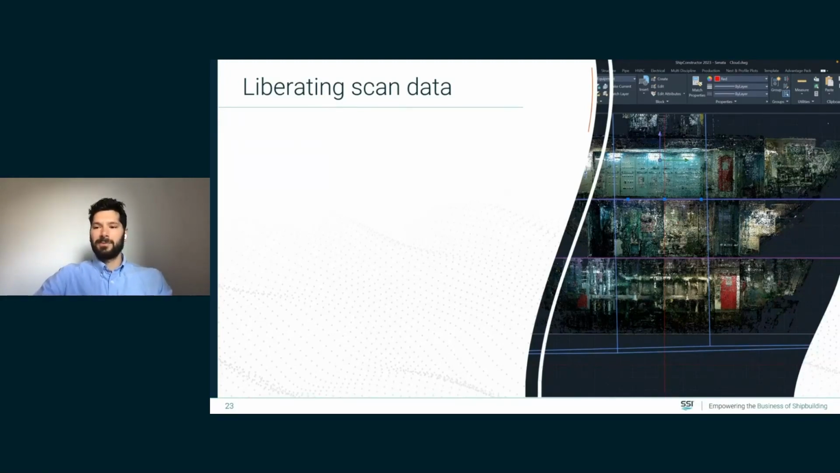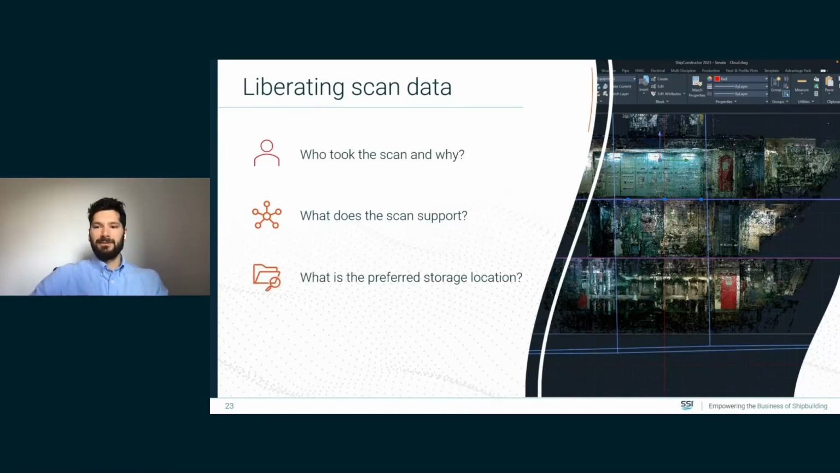So like I said, many departments within shipyards can use that scan data for a lot of reasons. But because scan data is traditionally on the design and engineering side, we need to make sure that we understand who took the scan and why. We need to make sure that the whole organization understands what the scan supports. And we need to have a preferred storage location that is accessible and available to the whole organization. That goes down to things like file name and convention, preferred file type, and generally what format it should take.